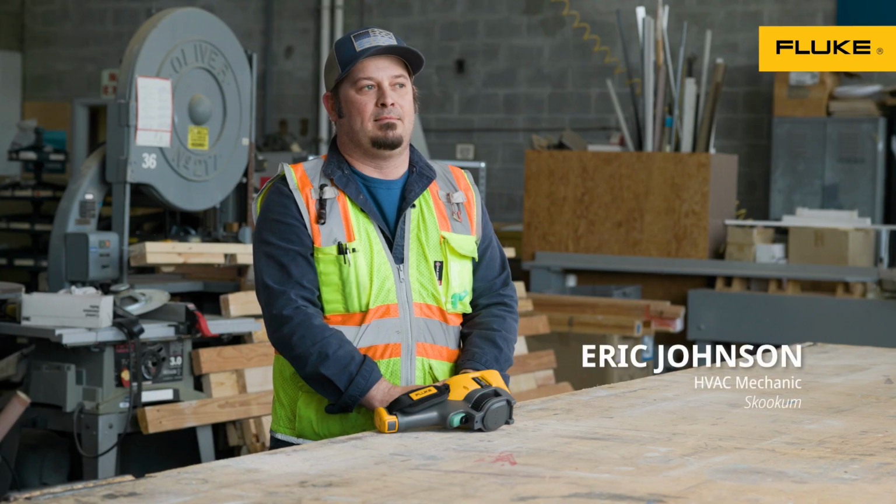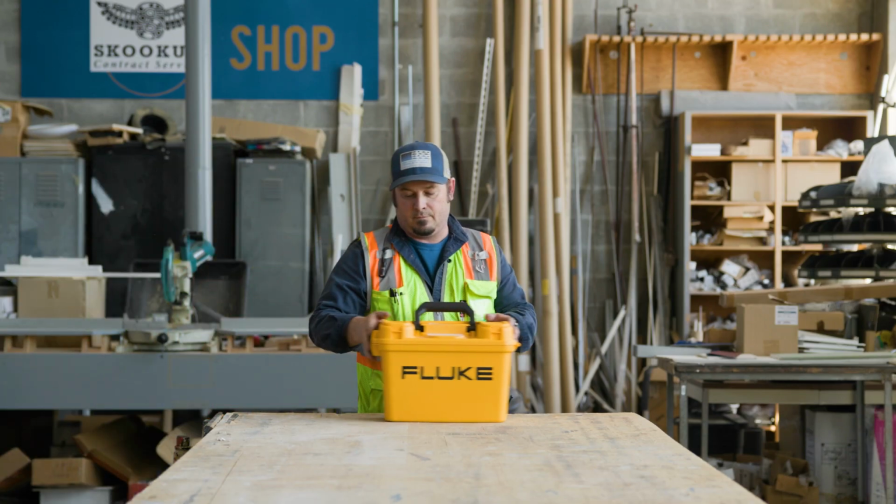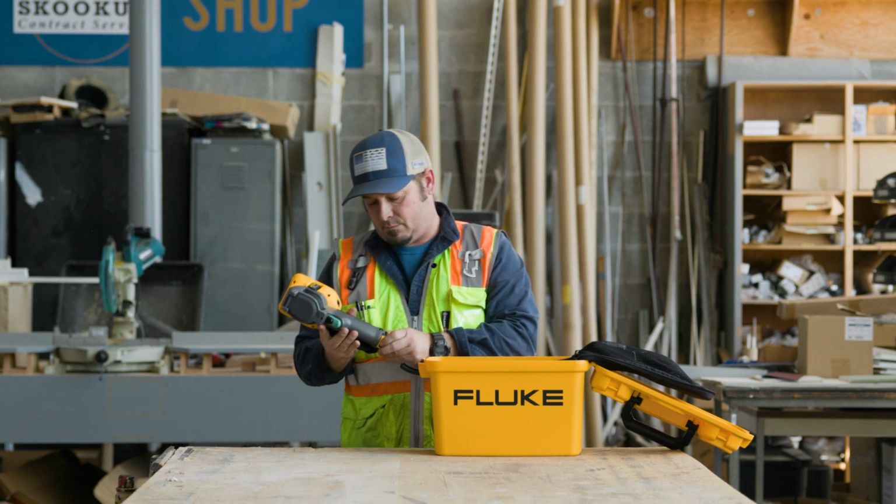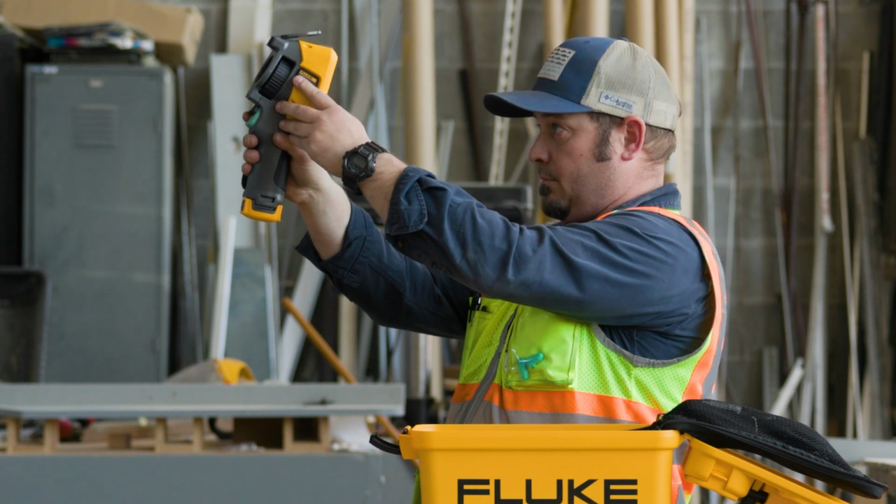I love the thermal imager. I don't think I would like to do my job without Fluke tools, and I use them every day. I use electrical meters, laser temperature readers, megohm meters. I have several of my own personal products that are Fluke. I don't think I could do my job without using Fluke.